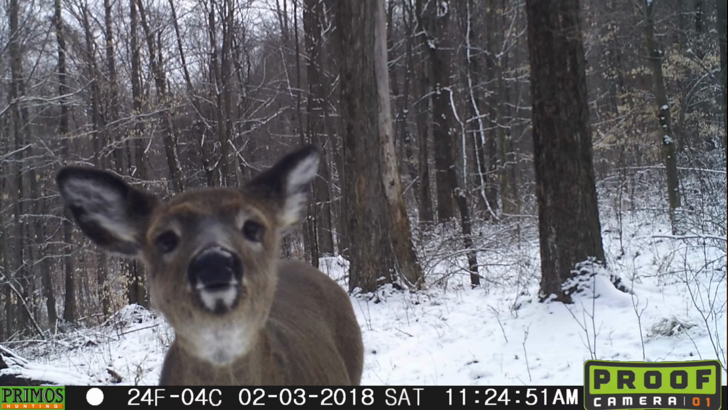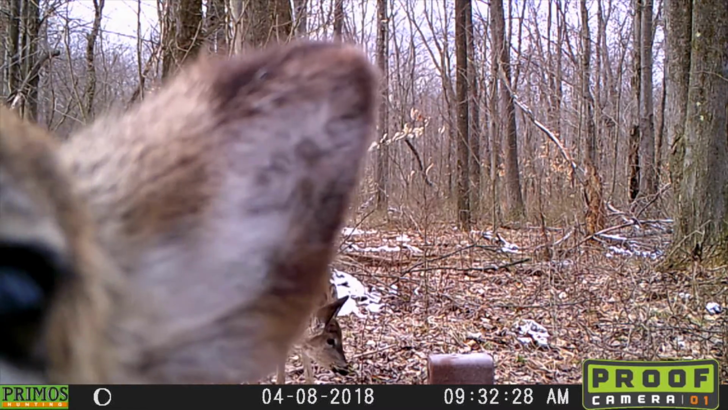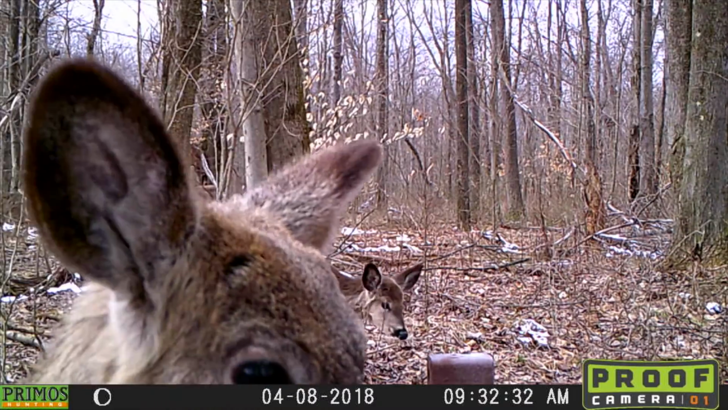One of my favorite things about running trail cameras is always sort of the unique and interesting pictures that you get, like this one looking straight into the camera, just like, what in the world is this? And here's a video of another deer doing a very similar thing, kind of sniffing at the camera, which, although it's funny, I would prefer the deer did not know my camera was there.